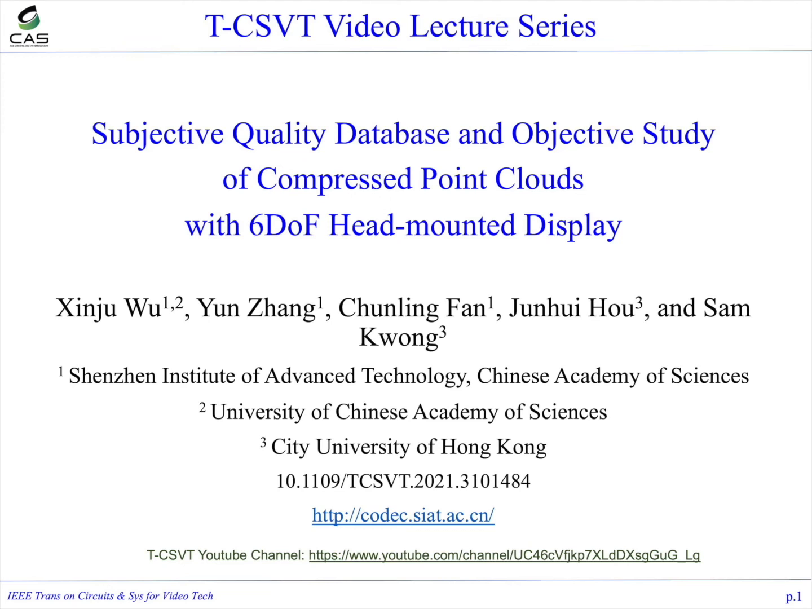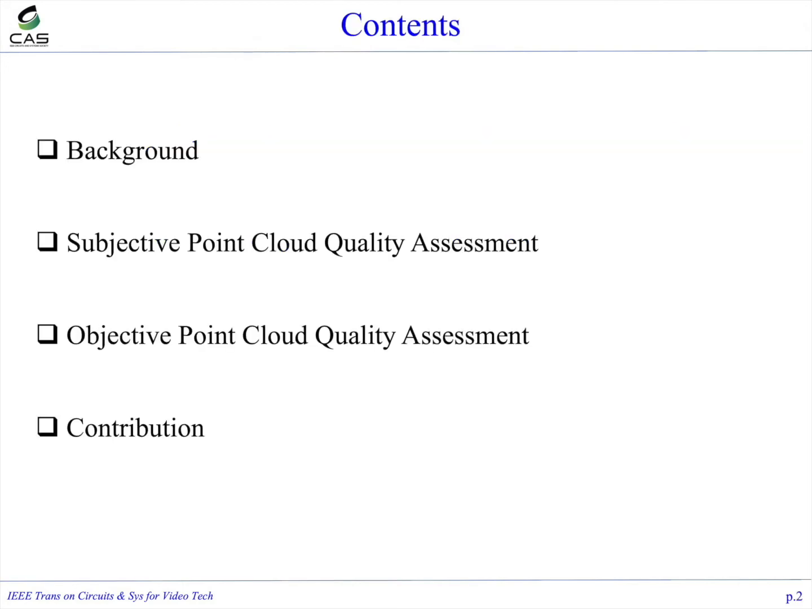This video gives a brief introduction to our work, which was accepted to the TCSVT special issue on point cloud processing and compression in 2021. The title is Subjective Quality Database and Objective Study of Compressed Point Clouds with 6 DoF Head-Mounted Display, SIAT-PCQD. This work is supervised by Professor Yun Zhang. In the following, I will introduce our work from these two parts.